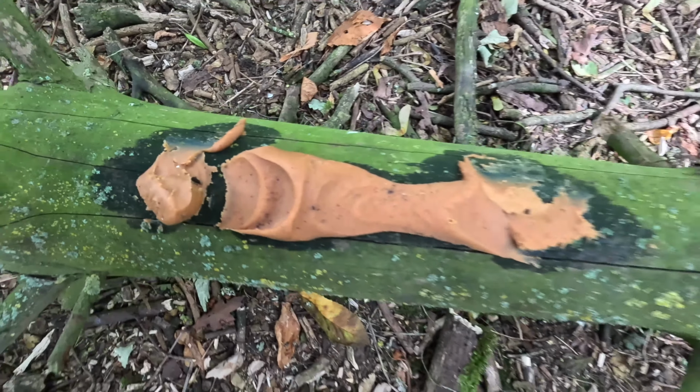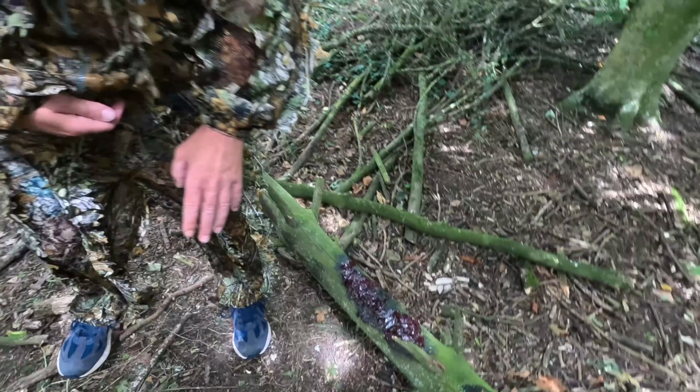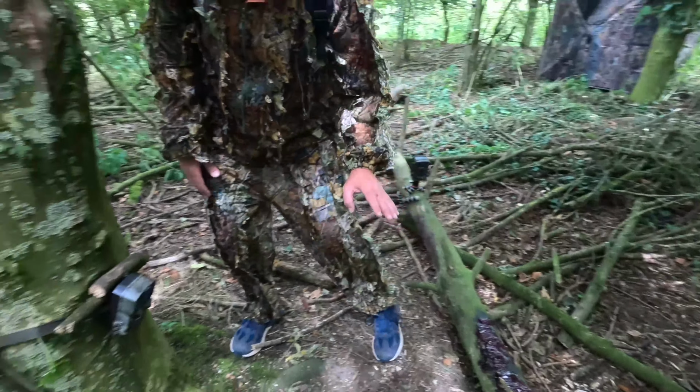What is going on? Right, let me check the trail cam, see if we've had any action. As you can see, I've got Niels here looking on. That would have been a good shot from there. And I'm looking from here. So I'm not going to look at Niels, I'm just going to look at mine. Can't see what that is or that is. That looks like a mouse.